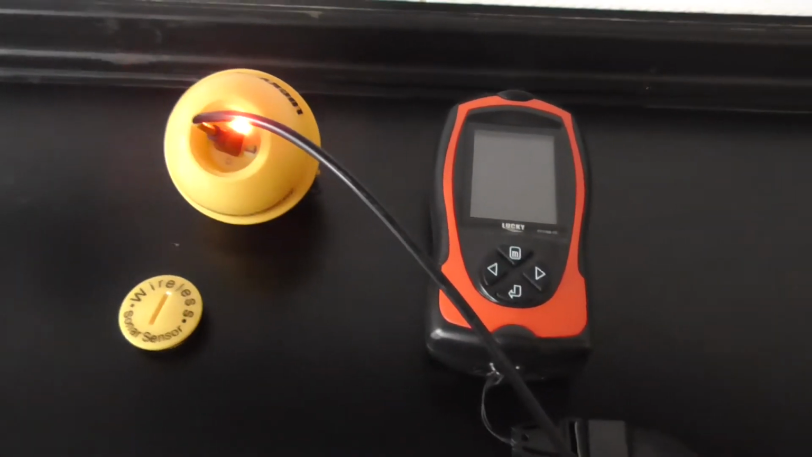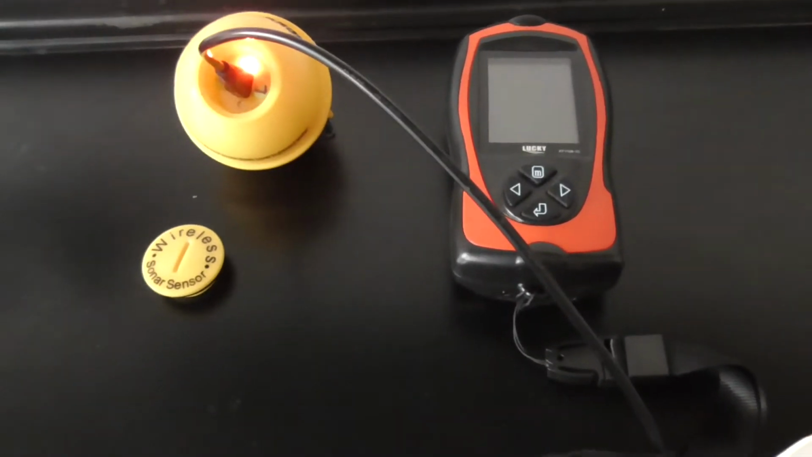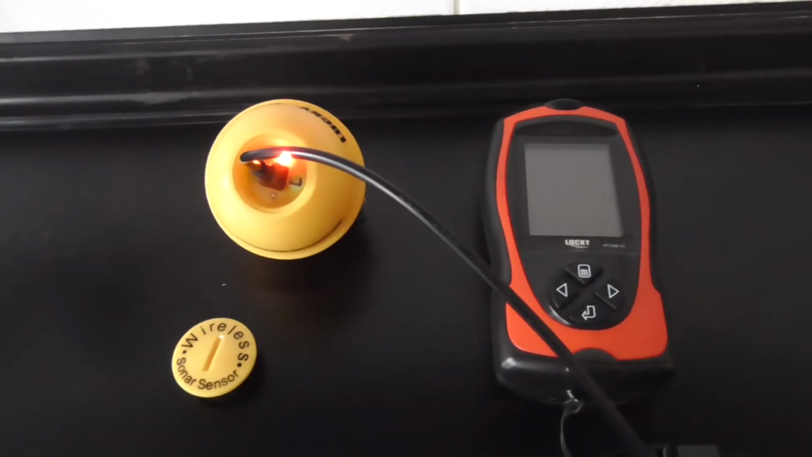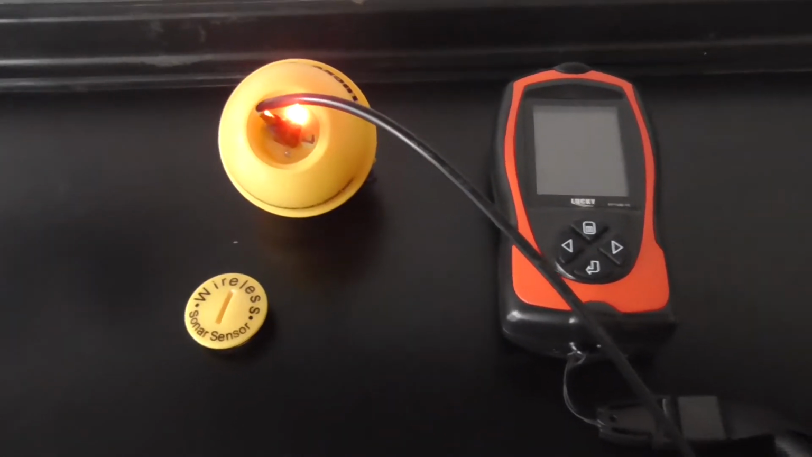Now I'll explain to you how to use them. It's very simple. You can't use this unless the sonar is in the water. Don't put it in a bowl of water, it's not going to work.